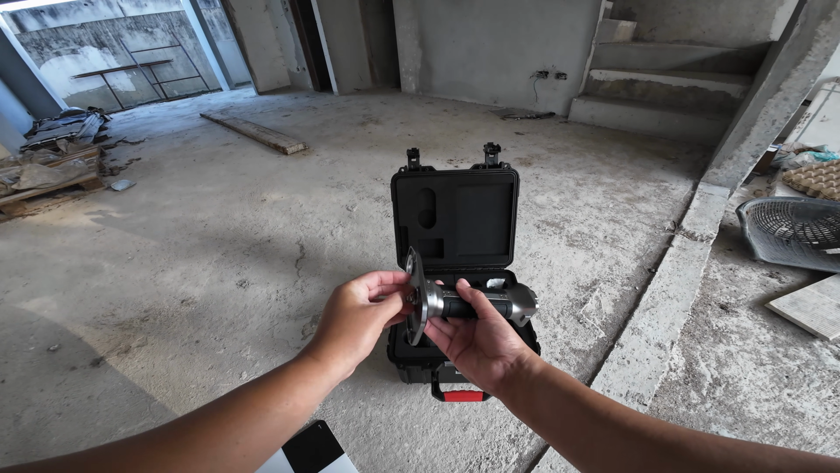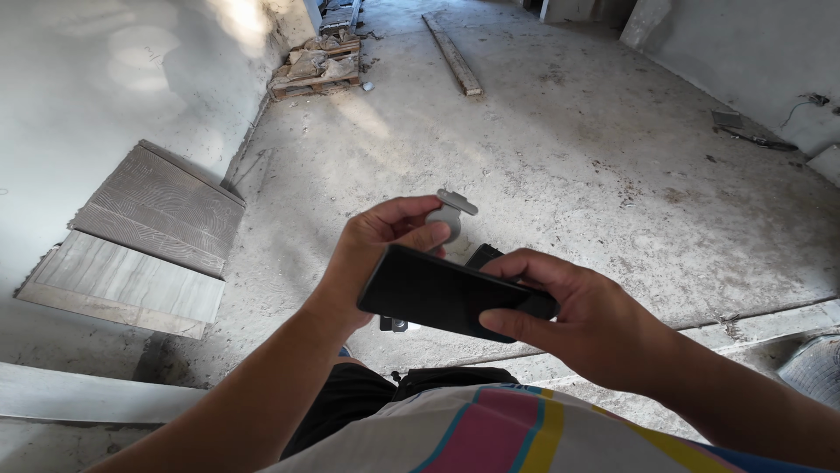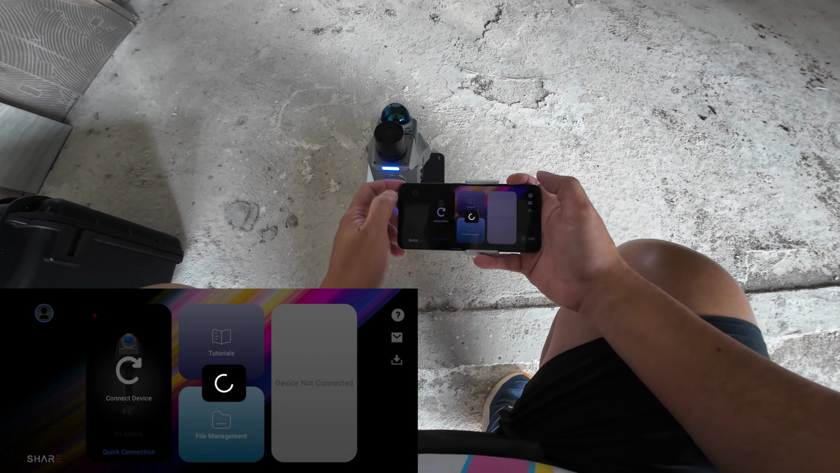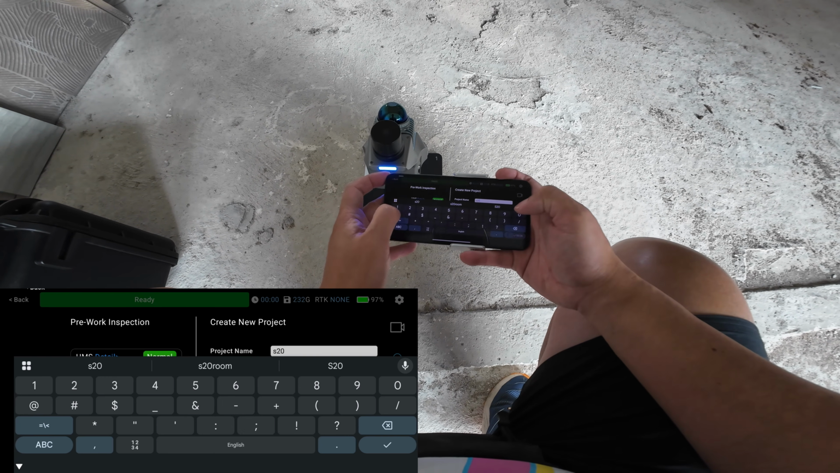Hi there, this is the Share S20, a SLAM LiDAR scanner. I have been working with SLAM LiDAR for more than 5 years now, mainly in my construction projects where I design and build tensile structures.